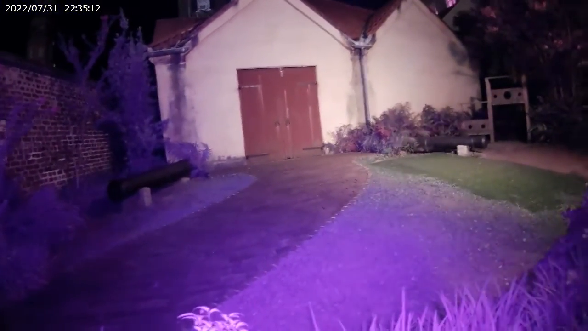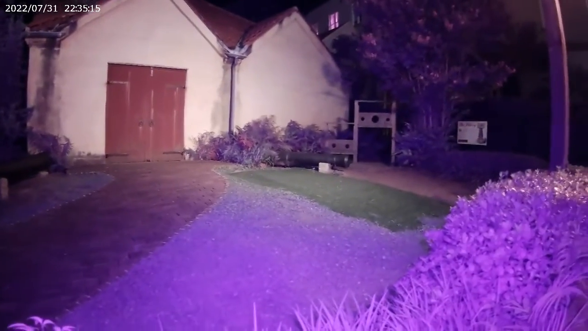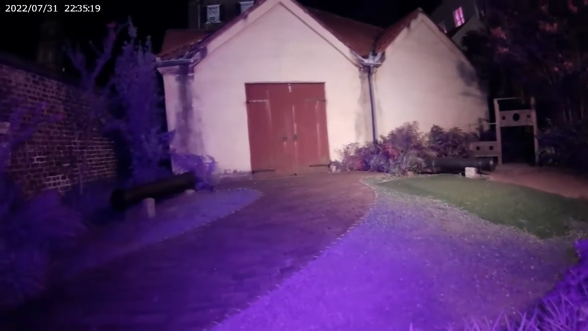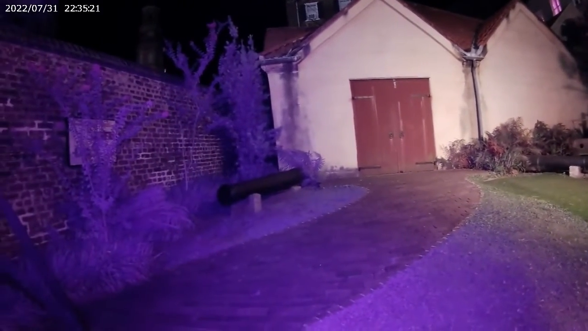It's dangerous in there. Those tunnels are 18th century, early 18th century. Has anyone gone in yet? I've had people tour them.